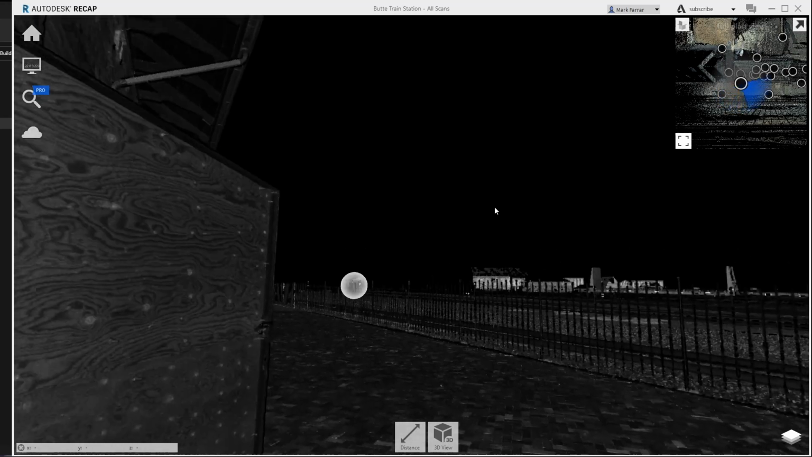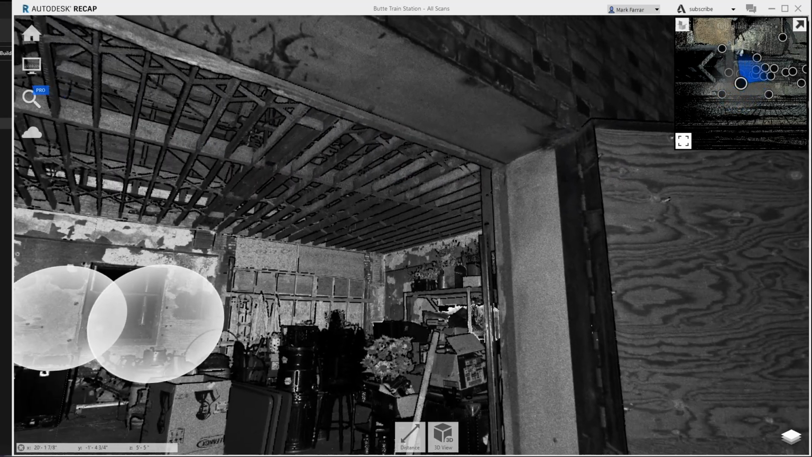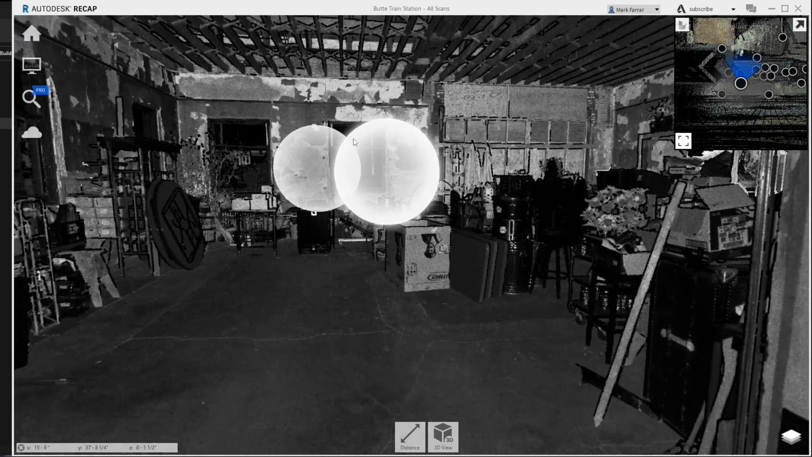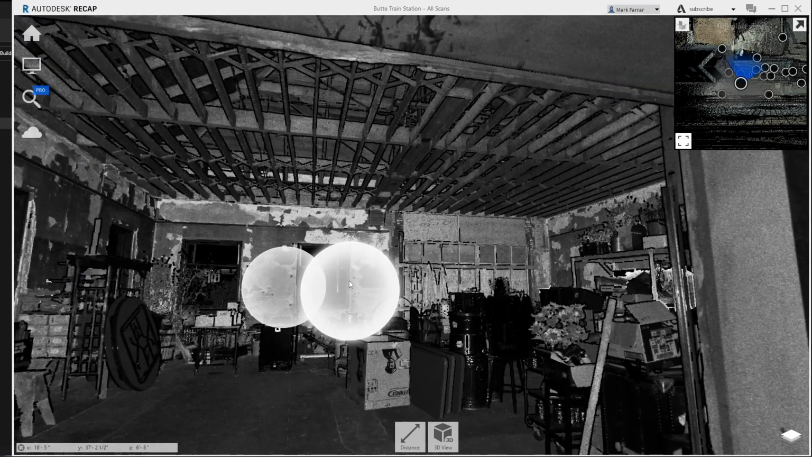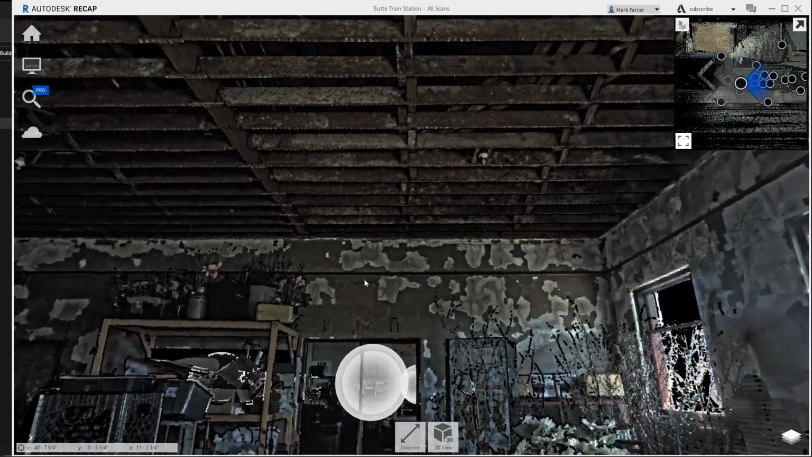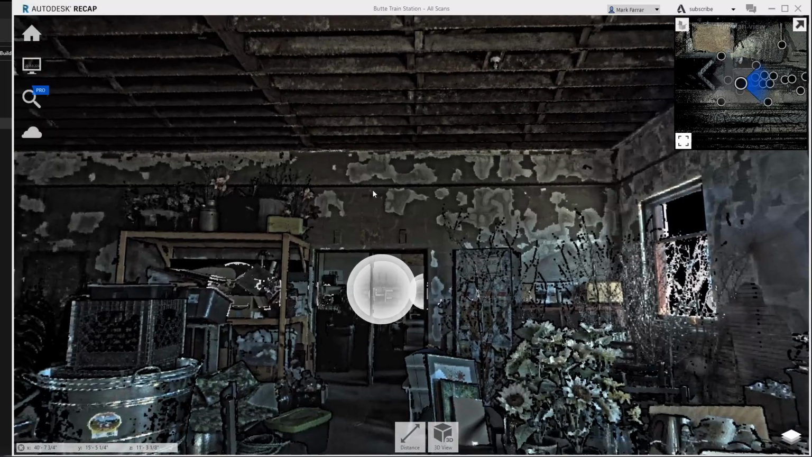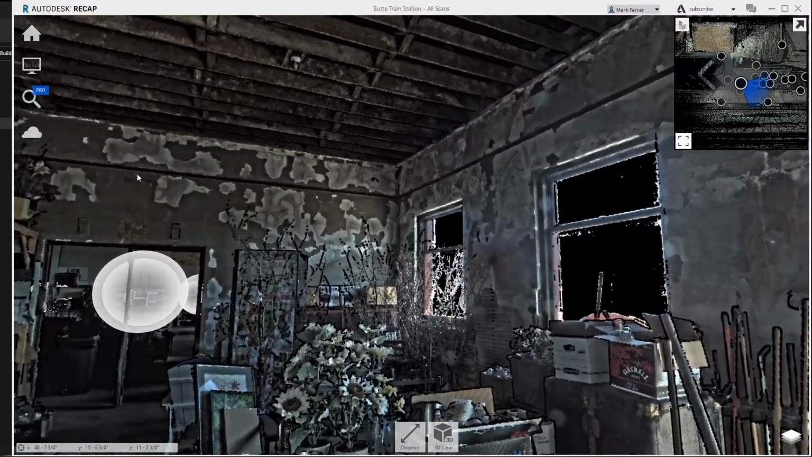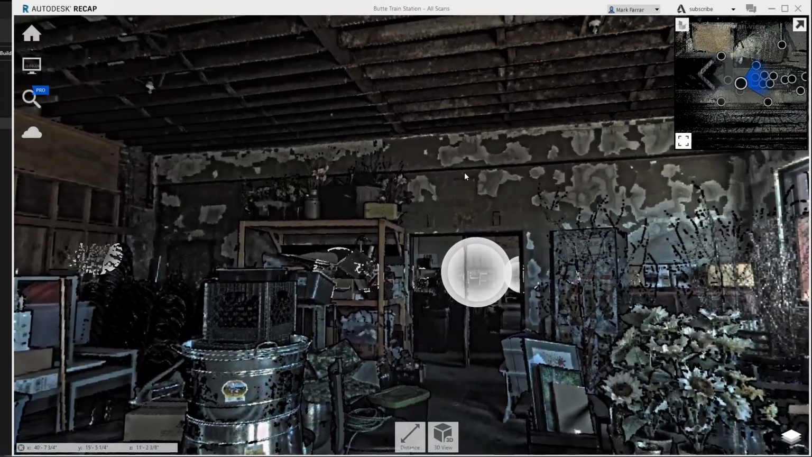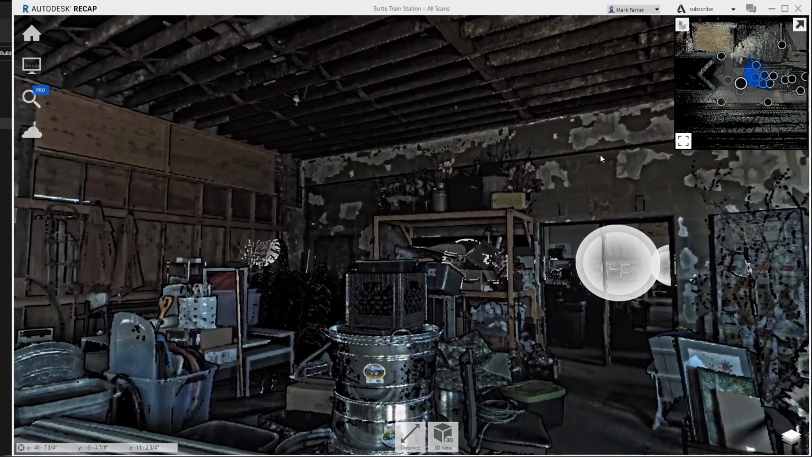This is a bright sunny day. Why it's showing at this color contrast level, I'm not clear. But this one was obviously taken in black and white. If I click on another sphere, you can start to see some of the color stuff showing up. And I can tell the plaster work, all of the stuff that's in here.